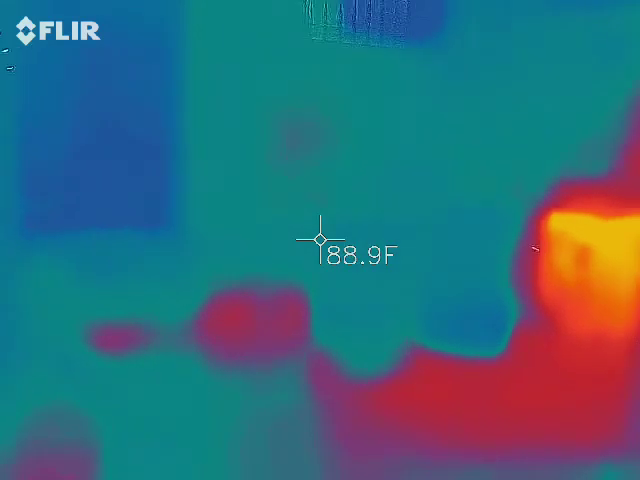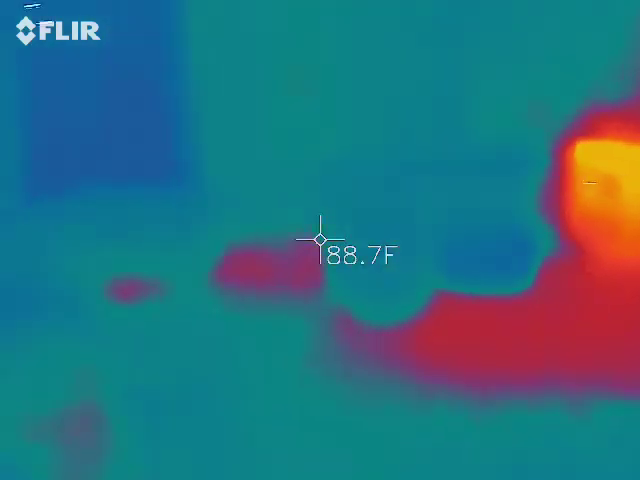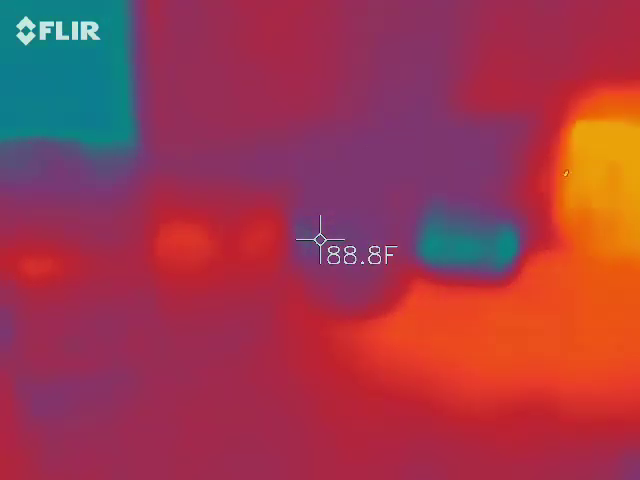So, if you have a solid light on any of it, it's probably from the hotel and the restaurant that we're in this way.